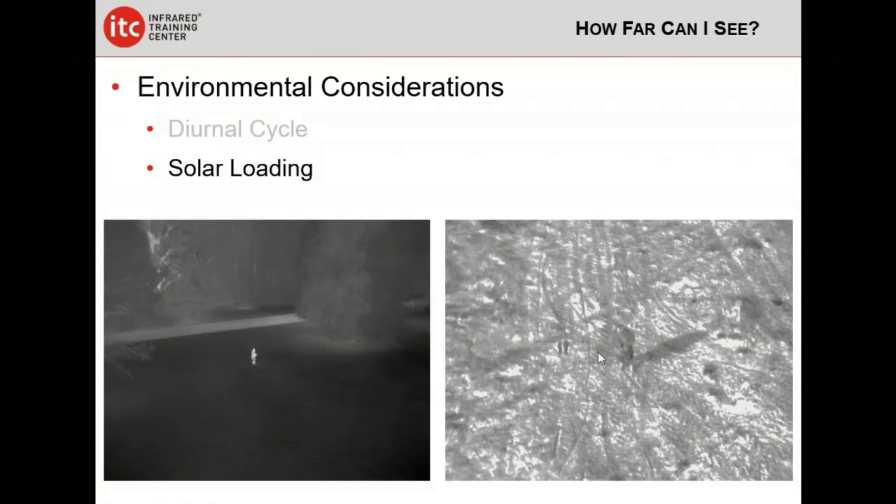The difference is what I'm standing on. Okay, this is largely bare earth and rock. There are some tufts of scrub grass over here, but it's largely bare earth and rock that's absorbing a lot of that solar energy, that even though the sun hasn't been up much, it's still absorbing that thermal energy and cutting down on the apparent temperature difference between me and my immediate surroundings. Over here, I'm standing on nice, thick, spongy grass. Now, I said there were two differences.